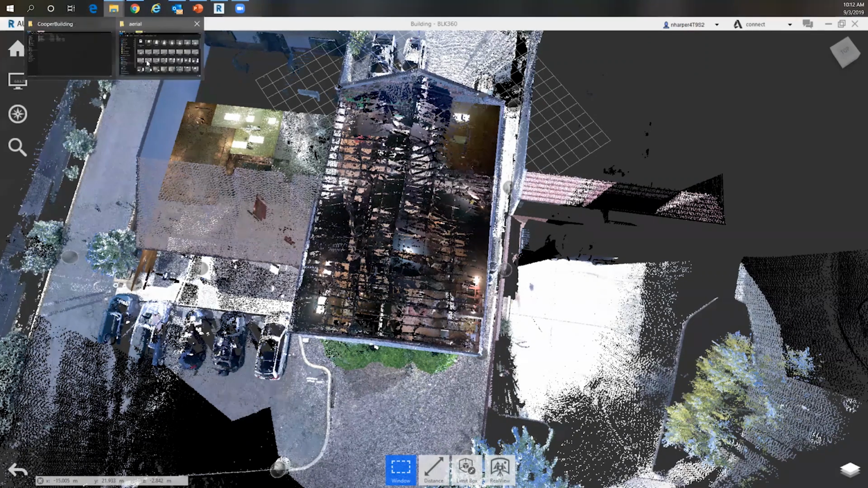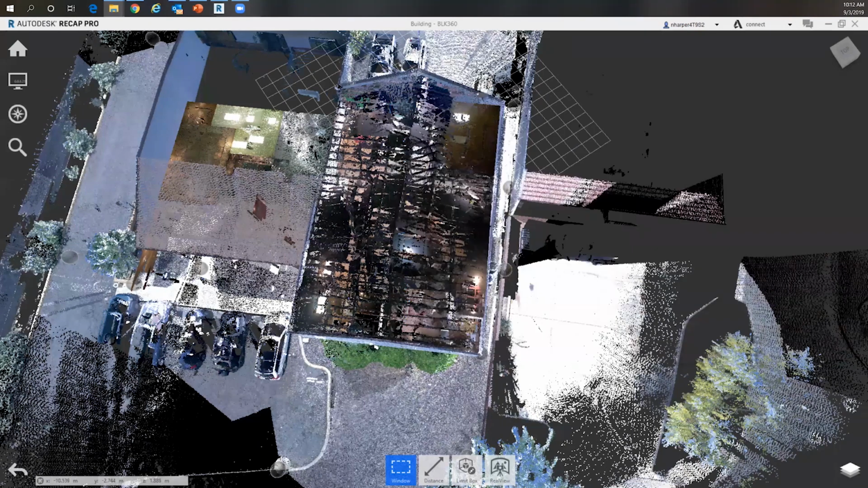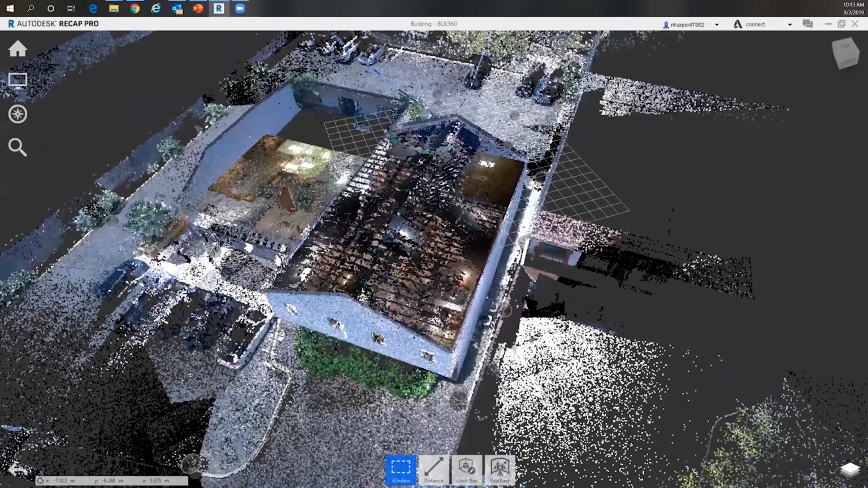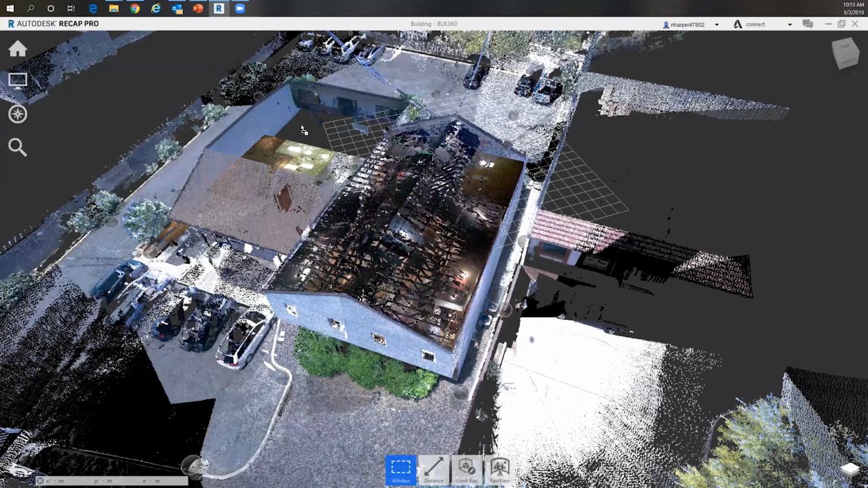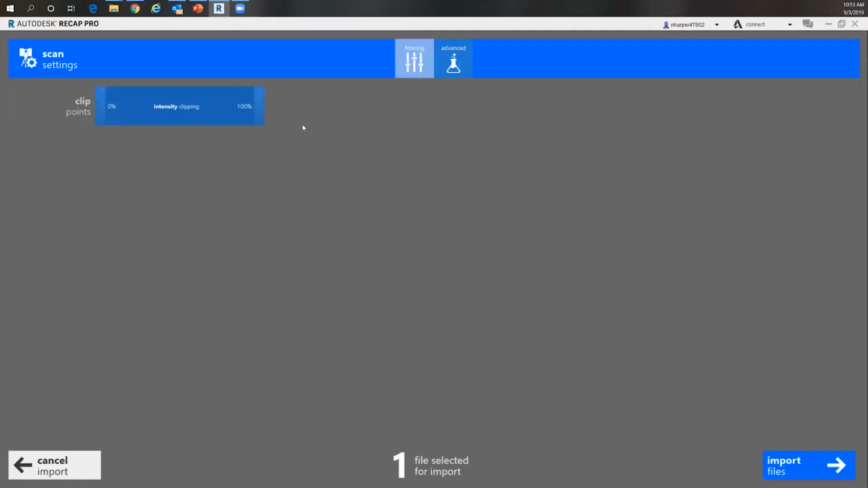And what we can do is we can simply take this LAS file right here, and we can just drag and drop that into Recap. So I have an LAS file that is from the drone, and I have a project in Recap that's already been created, and I can just drag this LAS file into here, and it's going to allow me to combine these scans. And so I'm going to say I want to import the file.